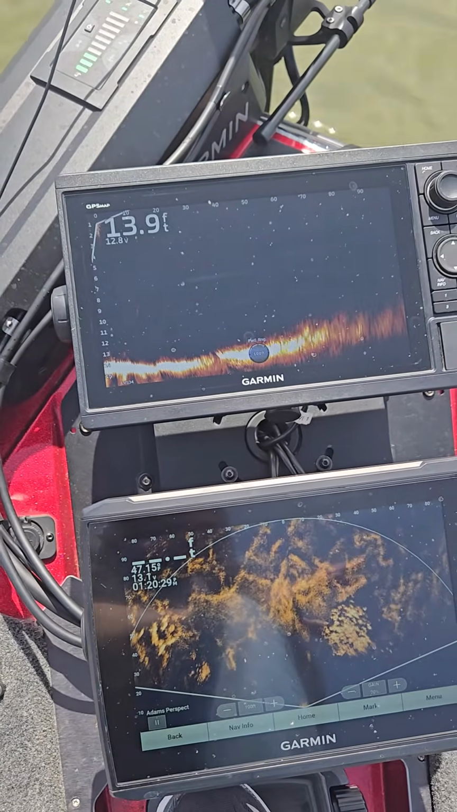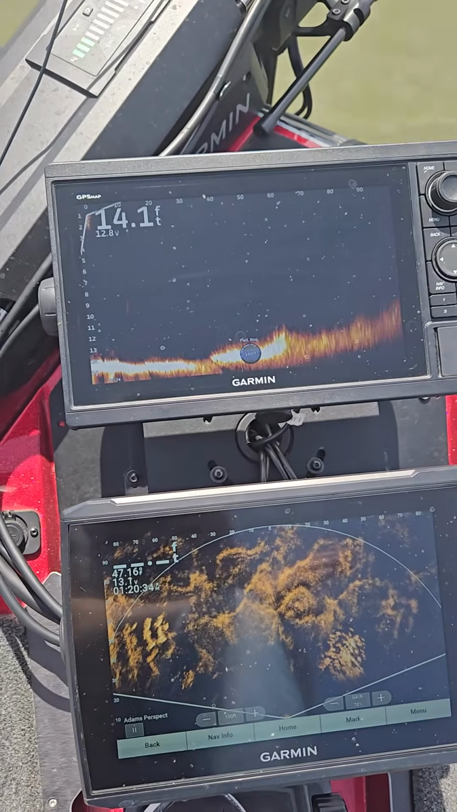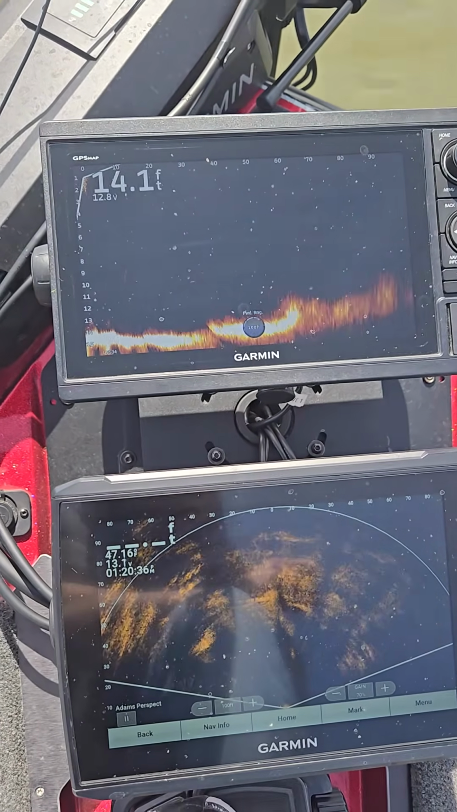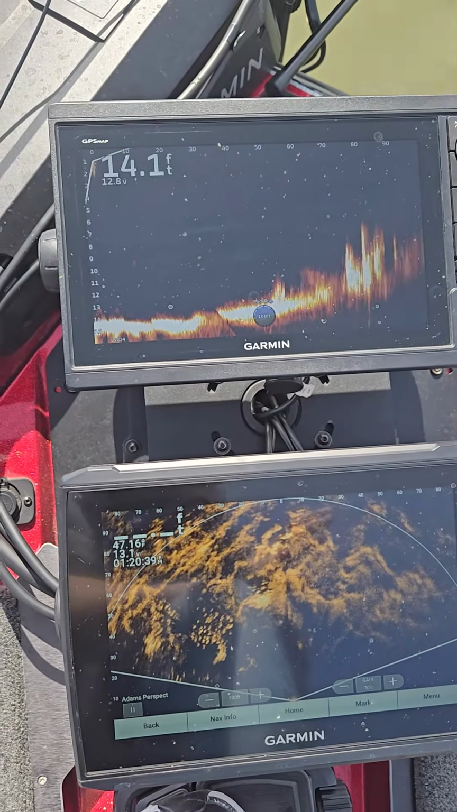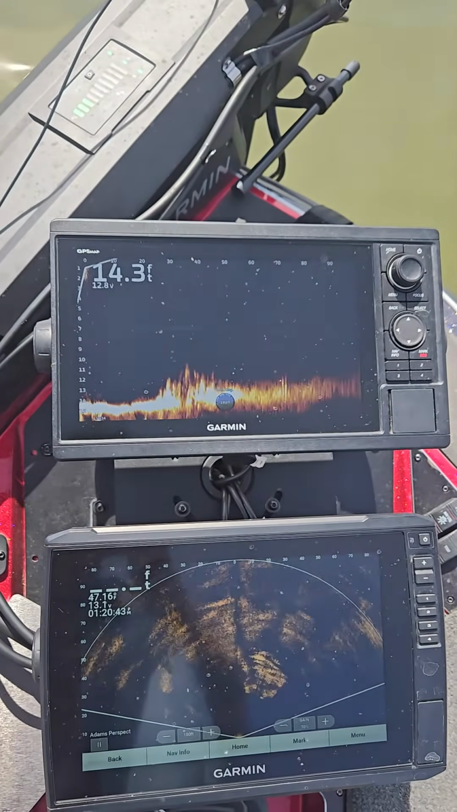The forward mode is on the head of the trolling motor, and then the perspective mode is on the shaft of the Garmin. And that's the setup I like. I don't like having too much clutter up here, too many buttons to worry about. And I'll go over the settings with you here.